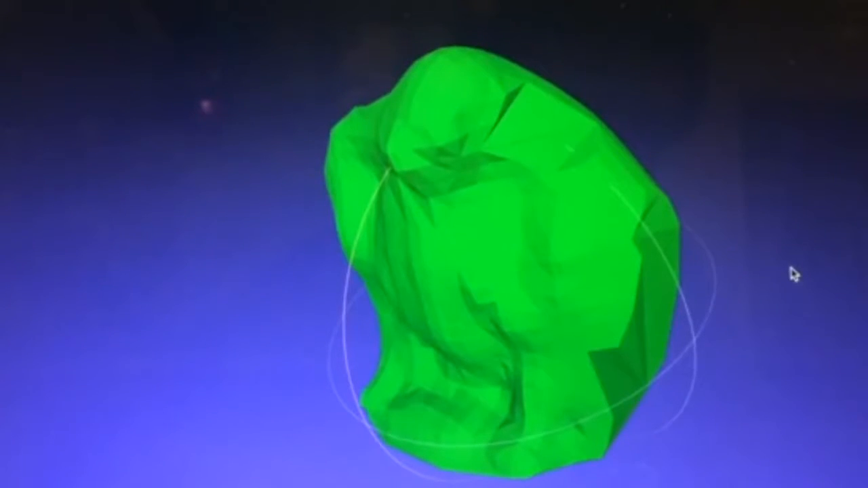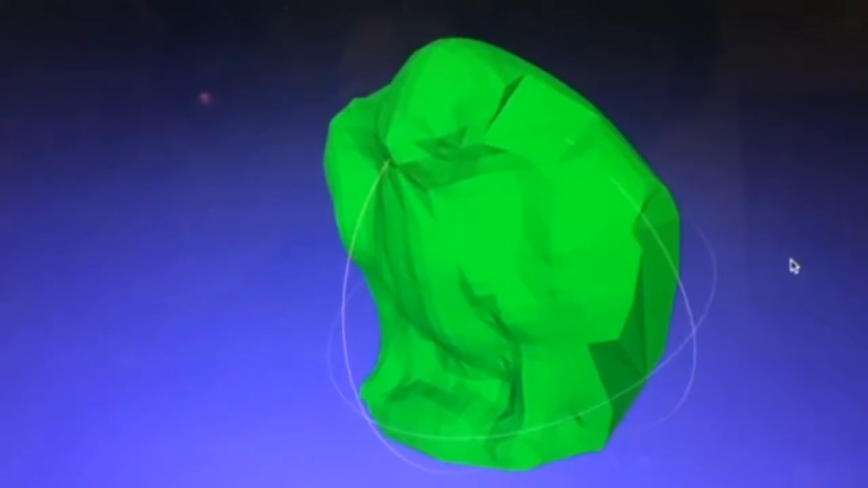Finally, after combining both sets of data collection and importing those points into MeshLab, here's the final mesh that I created.